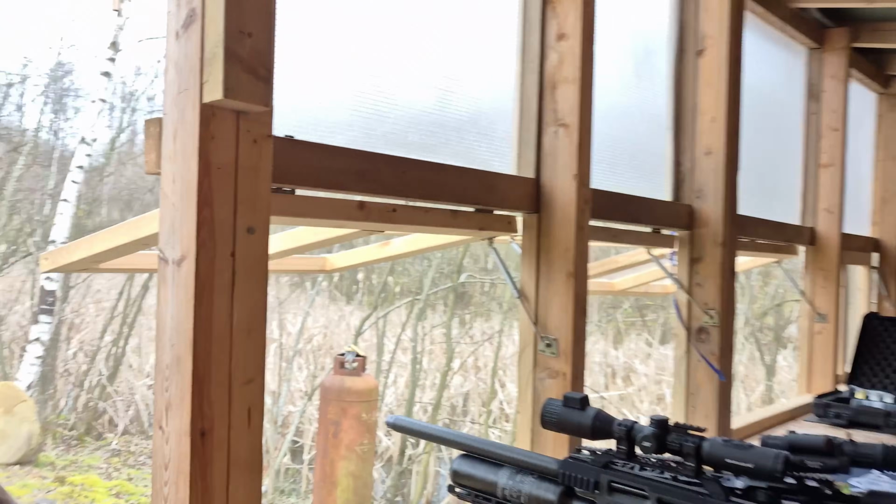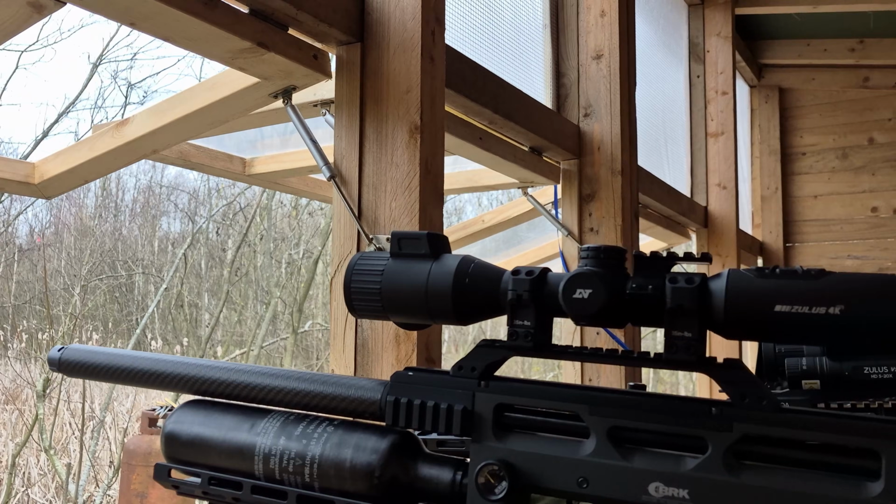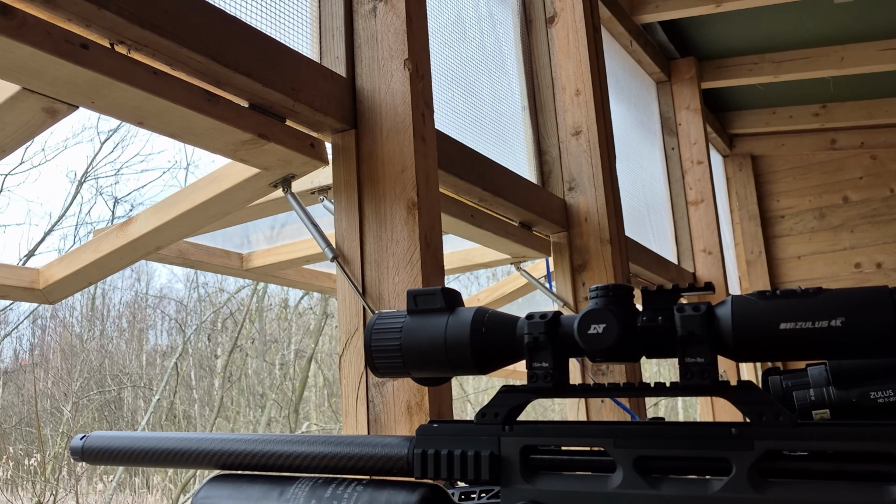Daylight, I would say yeah. Not only that, you get the traditional rifle scope look, which is something everybody likes. Who doesn't like a traditional looking scope? You can't beat it, it's gorgeous. Now, I'm not knocking the V2 at all in terms of the way it looks. I love it. But for you folk out there that prefer a more traditional looking rifle, obviously you're going to prefer the tube scope.